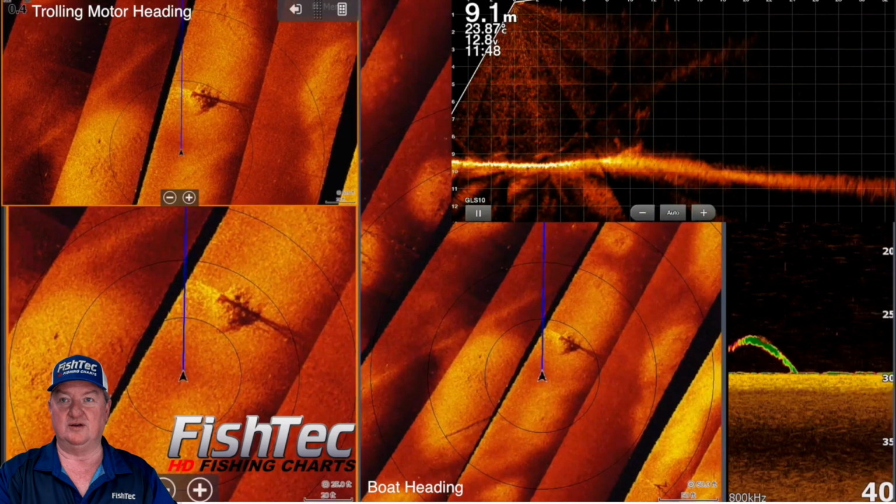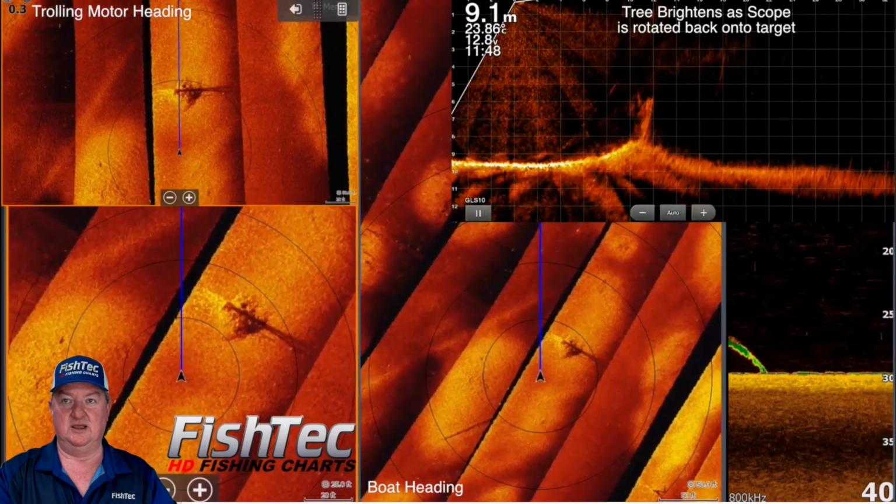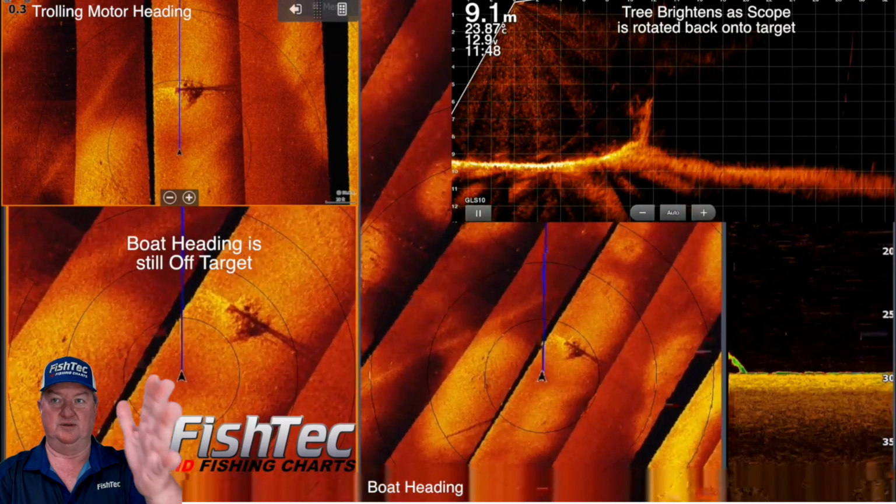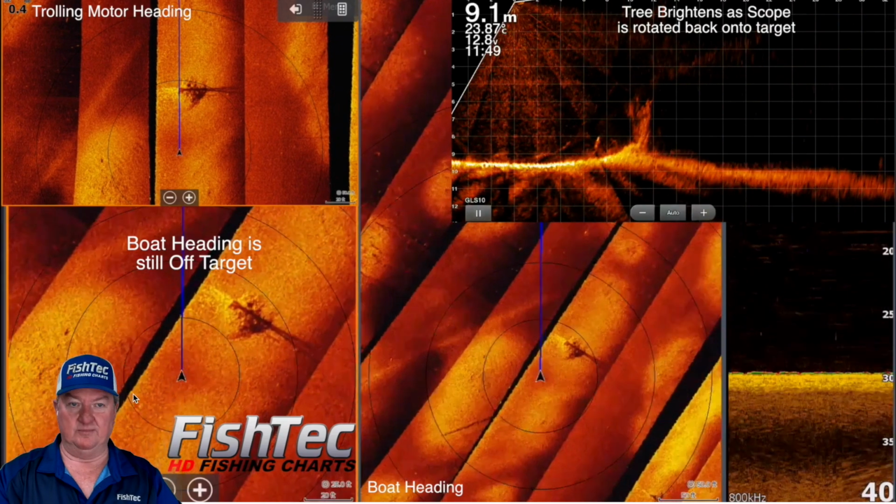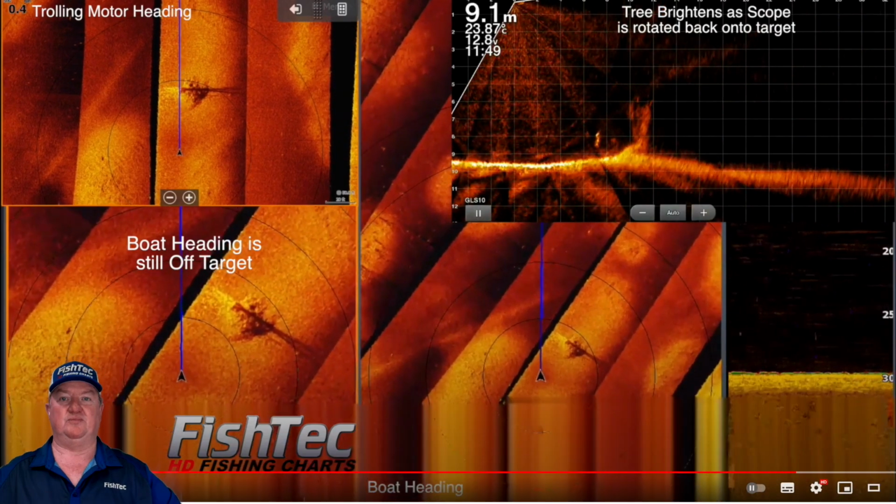I don't know if you can see, I'm turning the trolling motor, and it highlights that tree again as it lights up, but you can notice the boat is way off. Okay, I'm going to pause that because there's nothing more really happening there, guys. So make sure you understand range and where that live scope is looking.